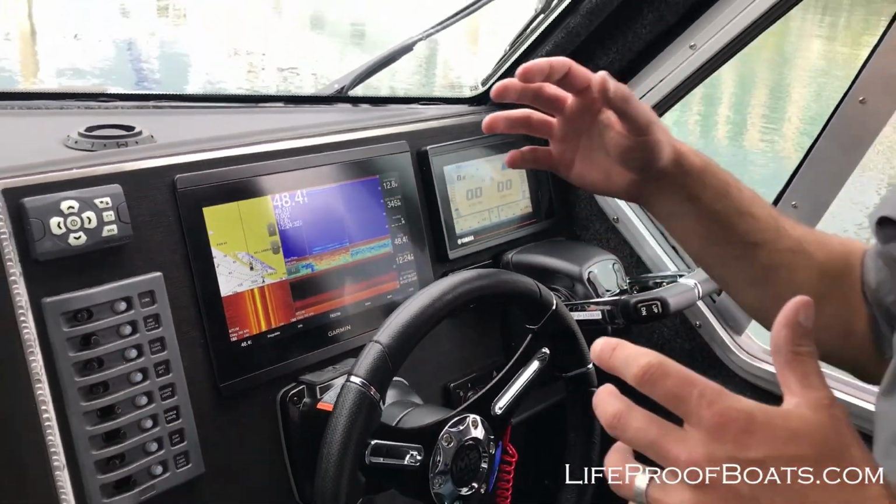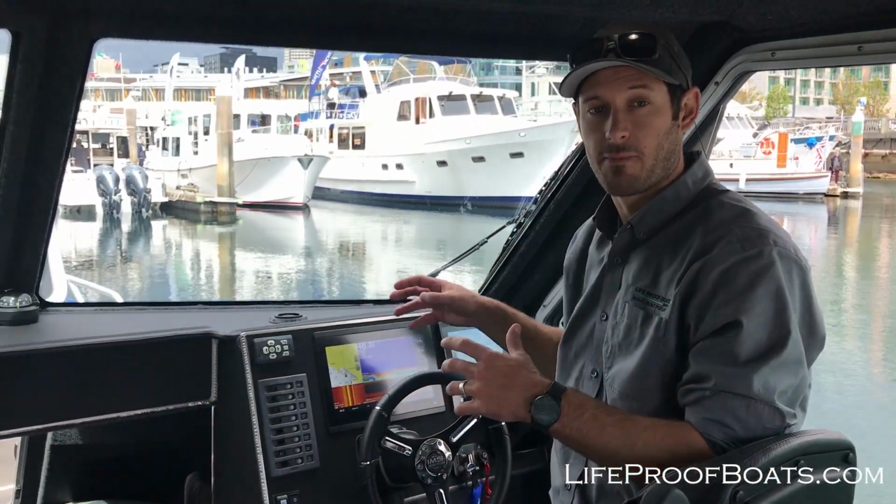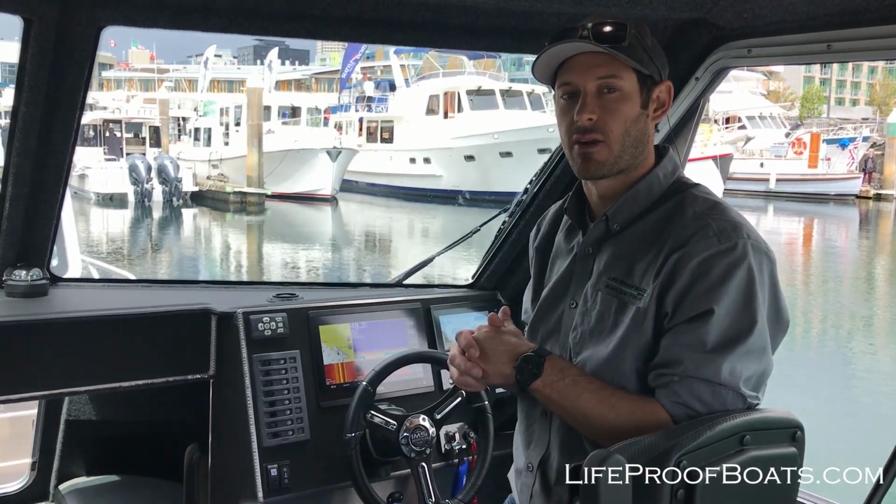And there you have it. That's how you change your source on your transducers. Depending on how you're using your boat, you can set it up exactly the way you want.